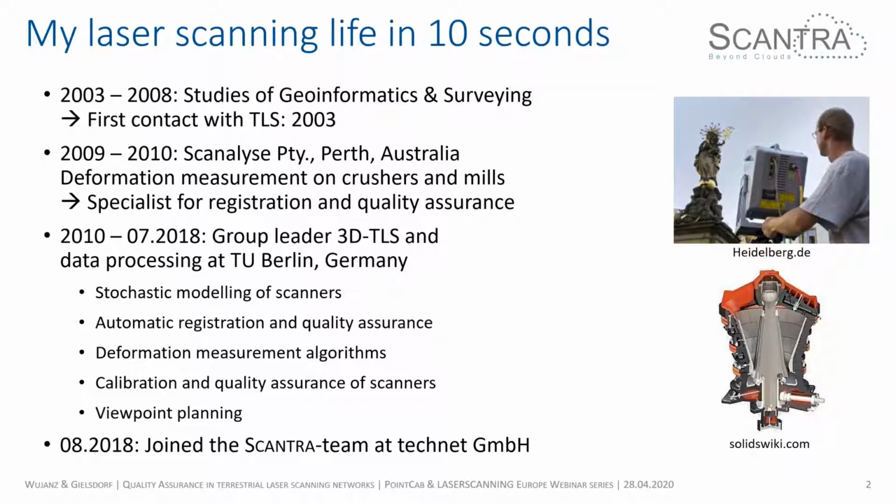In 2009 and 10, I moved to Australia to work for a very interesting company called Outliers, which did deformation measurement or wear measurement on crushers and mills, and I was a specialist for registration and quality assurance. It was a very nice job, and yet I quit because I made a list of problems that I couldn't solve.